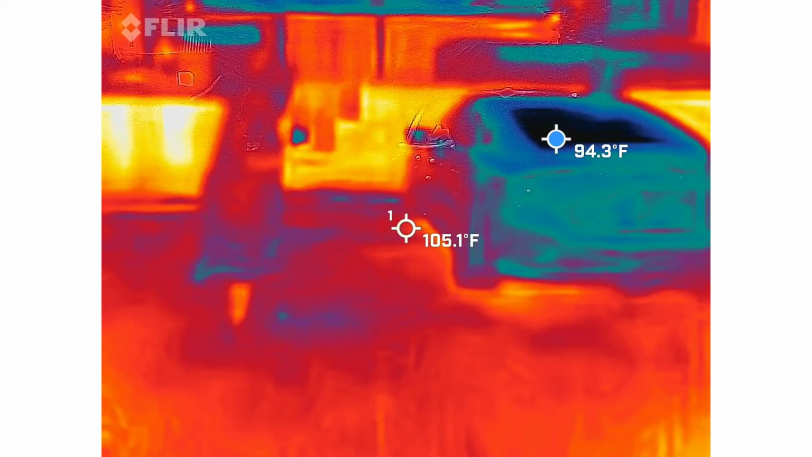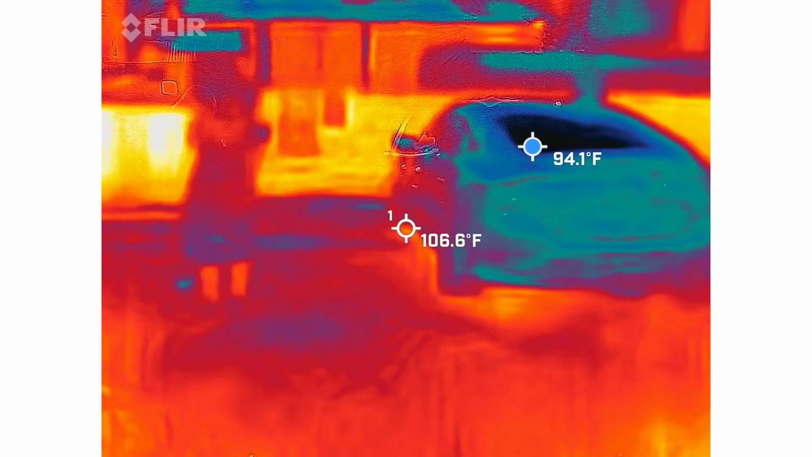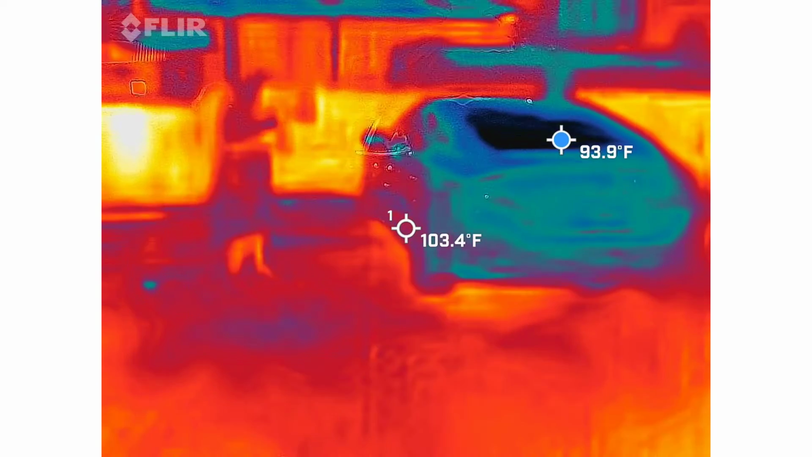Show us where you are. Come out, come out, come out and say where you are.